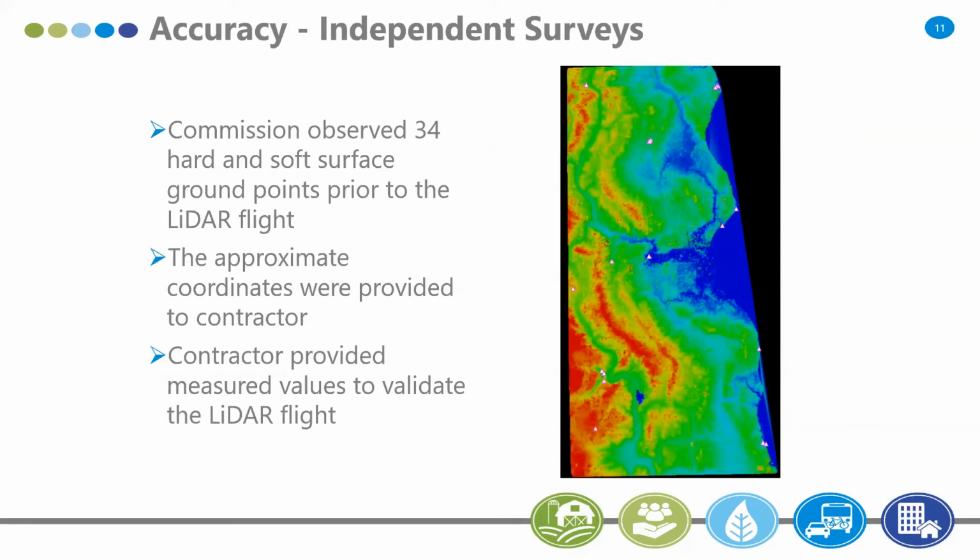Ayres had no knowledge of where these points were located, and we were strictly providing them approximate coordinates. This time, instead of just looking at vertical, we wanted to evaluate the horizontal, so we even surveyed horizontal points.